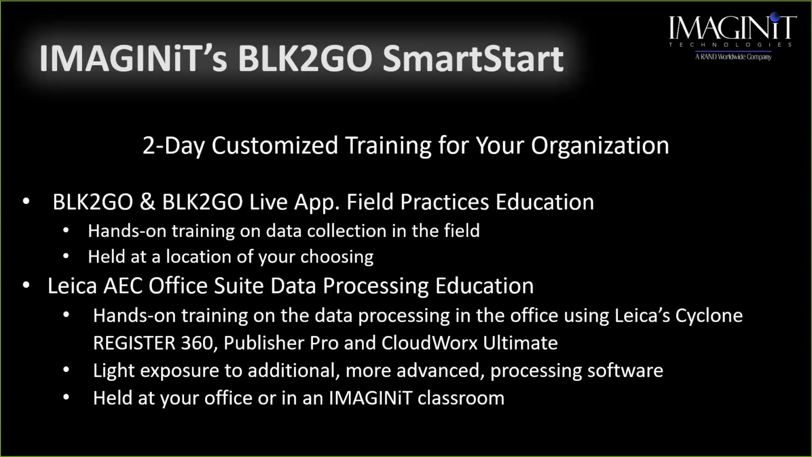The consumable being, I've got to create a Revit model, I've got to create an AutoCAD drawing, whatever. We take you into the Autodesk products and we teach you how to use that point cloud data in those scenarios. We are not just going to simply teach you the Leica software and say, good luck. That's not our philosophy. And these can be held at your office or at an Imaginit classroom.